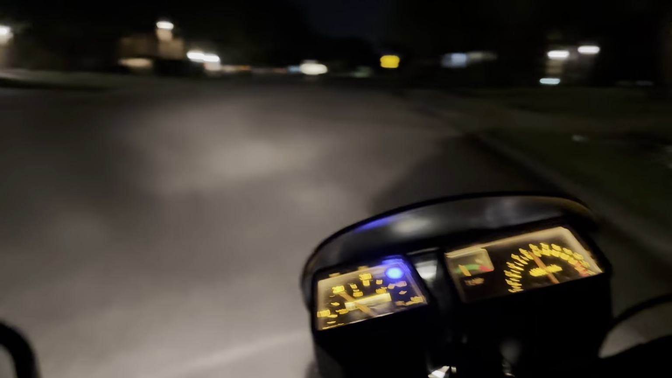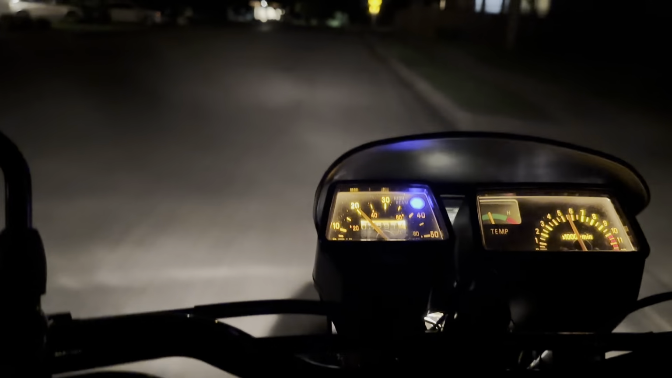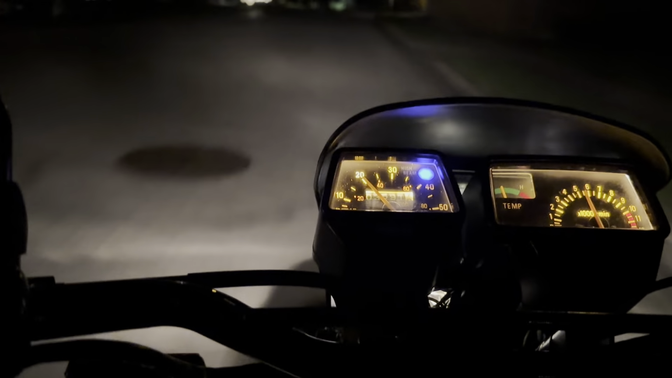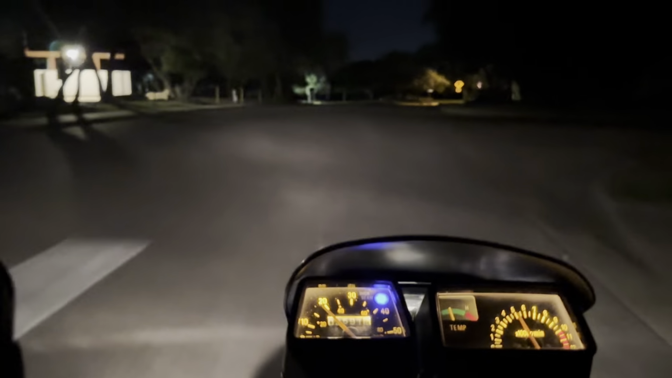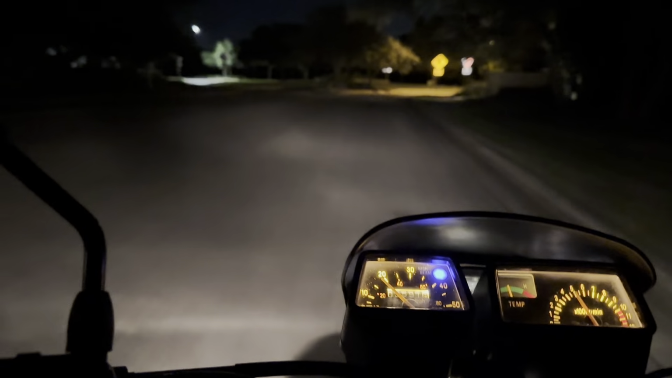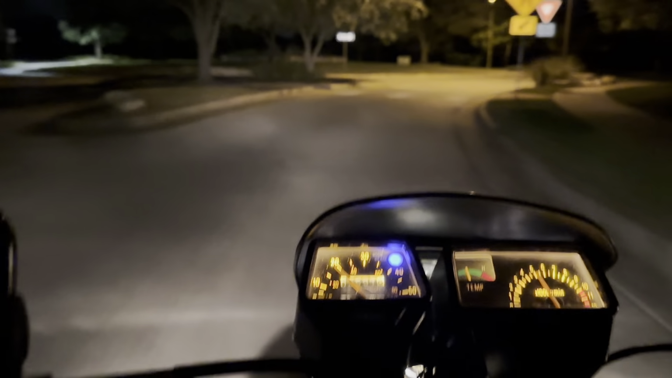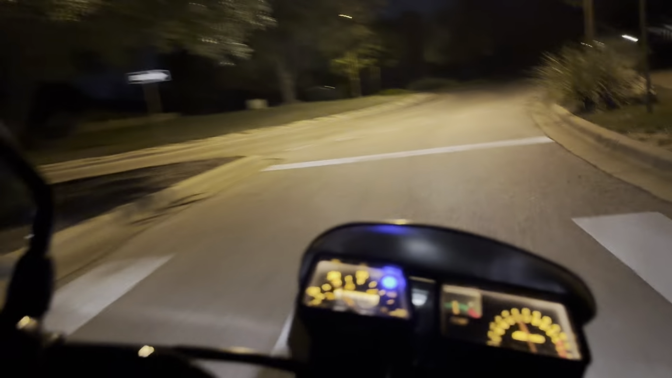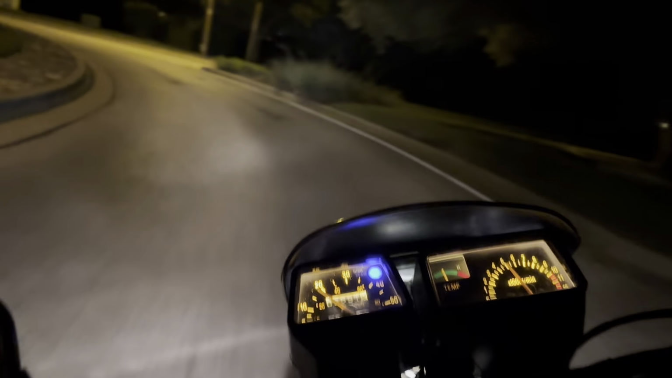Where I am, it's a little hilly, so we get different elevations. On a bike like this, now this is stock except for a firebox pipe, once we get into these elevations, you're gonna have times when you're right in the power band, and then just because you're hitting a hill or something, you lose it.